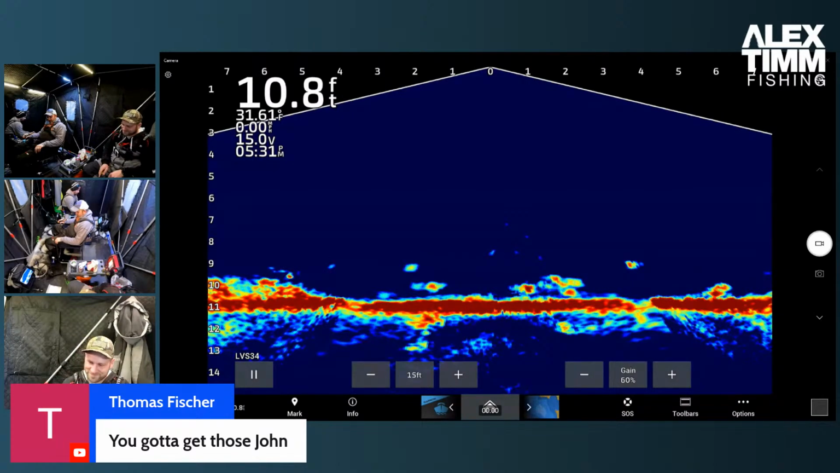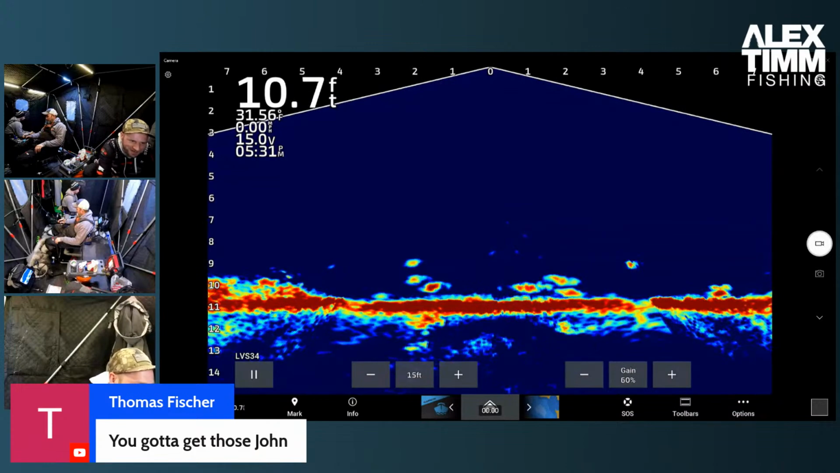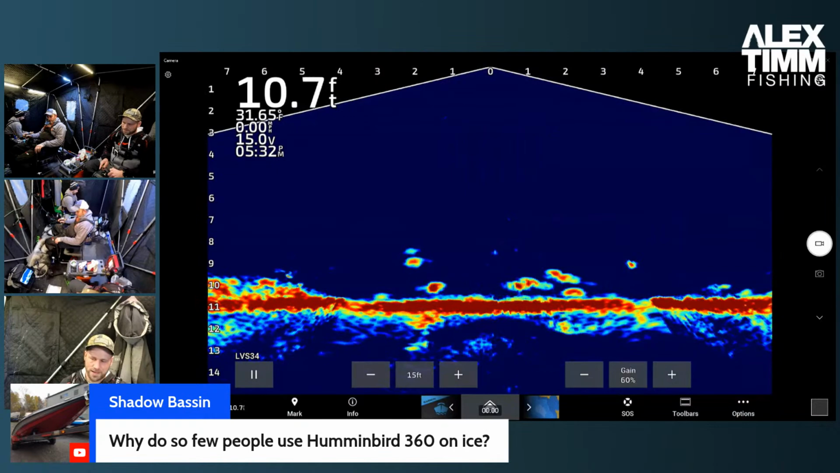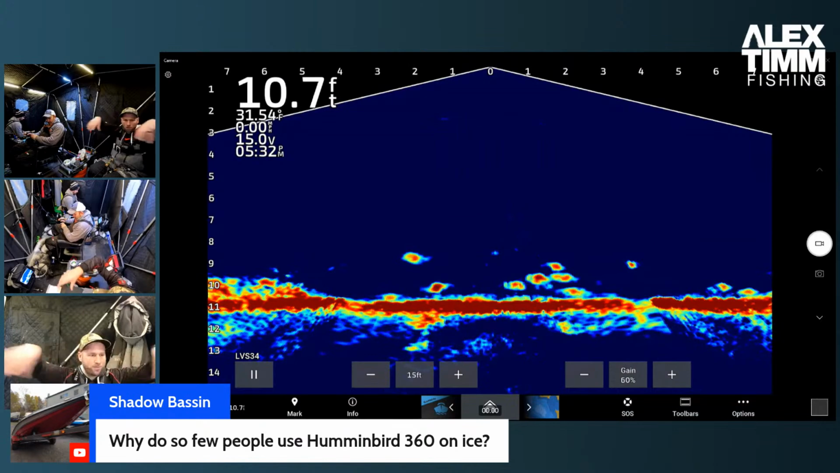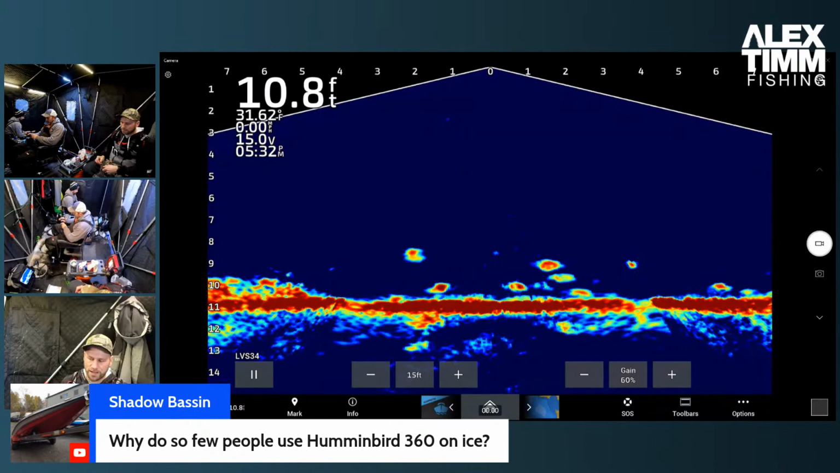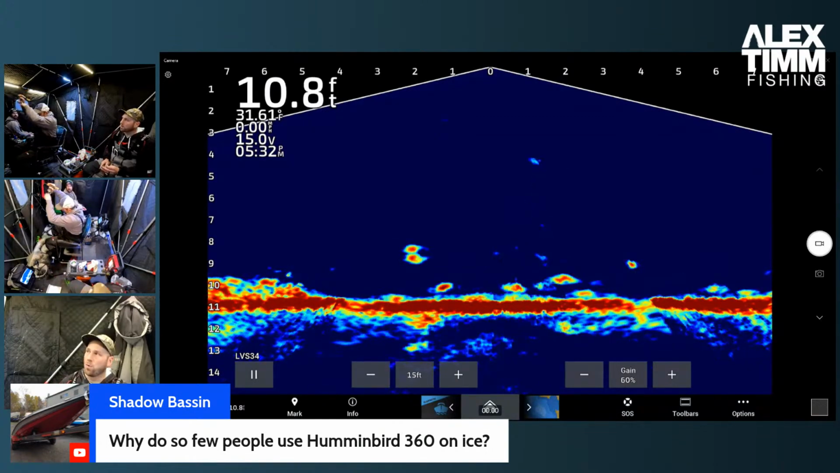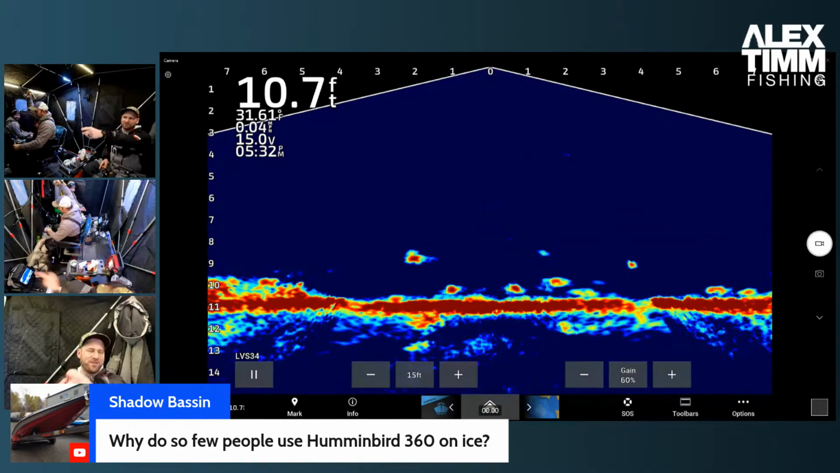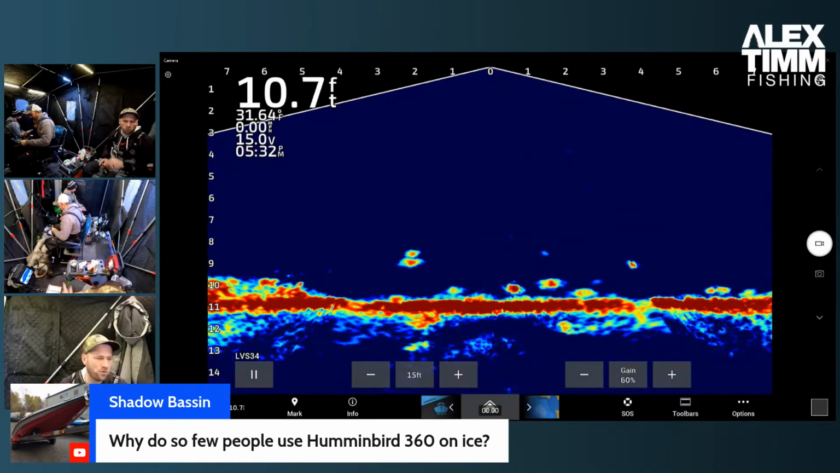But to answer your question, Shadow, around the Humminbird 360 on ice. This is my personal opinion, just based off of what I've seen of it, because I've never used it. What's more important to me with the Livescope is you have the long beam. So like this is perfect. We've got 4 holes. We've got the Livescope transducer down. What I care more about is seeing longer parallel to where I'm fishing than necessarily 10 feet that way, because I don't have a hole over there.